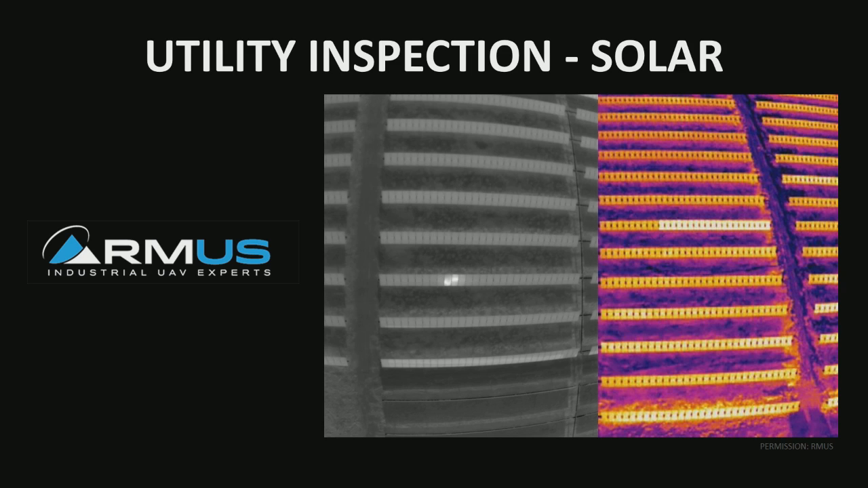Solar use is definitely on the rise. Currently the largest consumer of solar power is China, followed by Germany, Japan, the United States, and Italy. And the average solar farm ranges between 1 and 100 acres, and it can be comprised of 100, 1,000, even 1,000,000 solar panels.